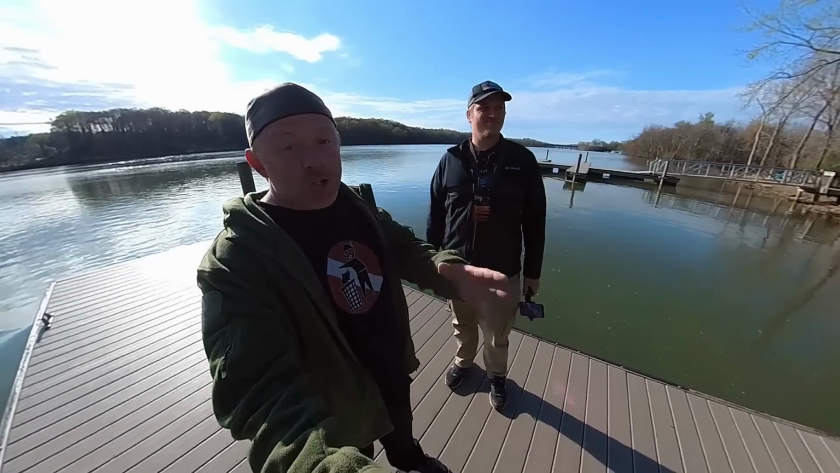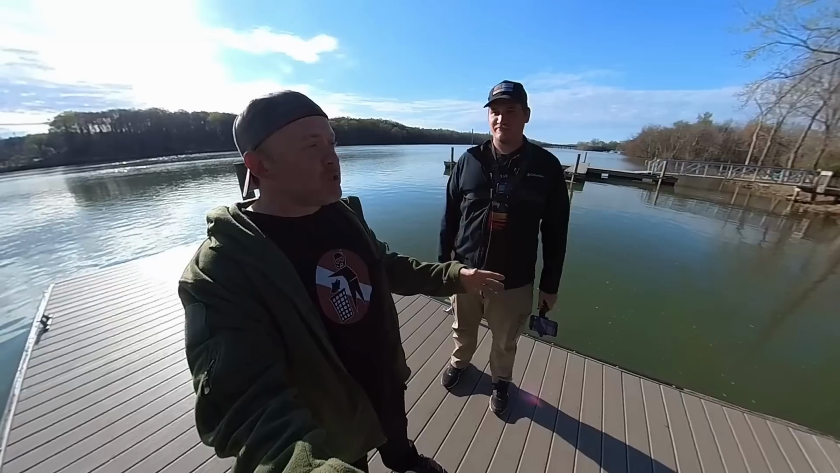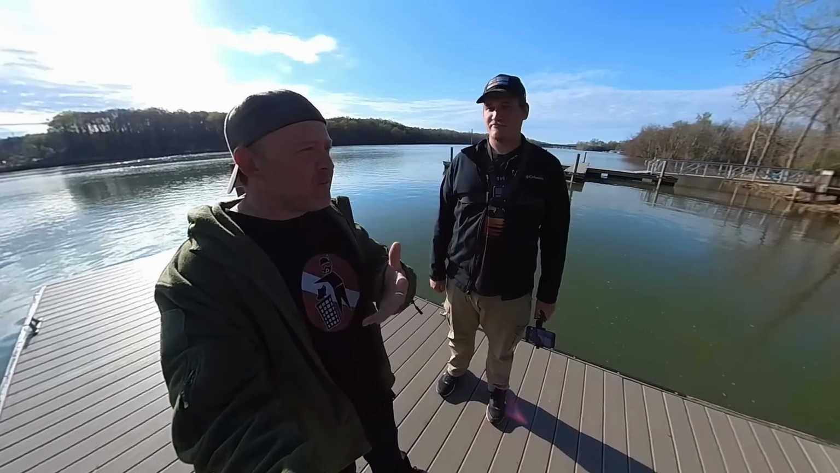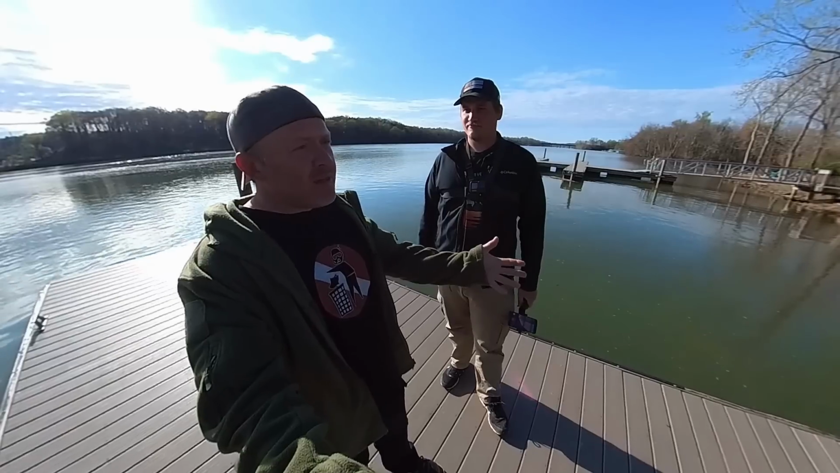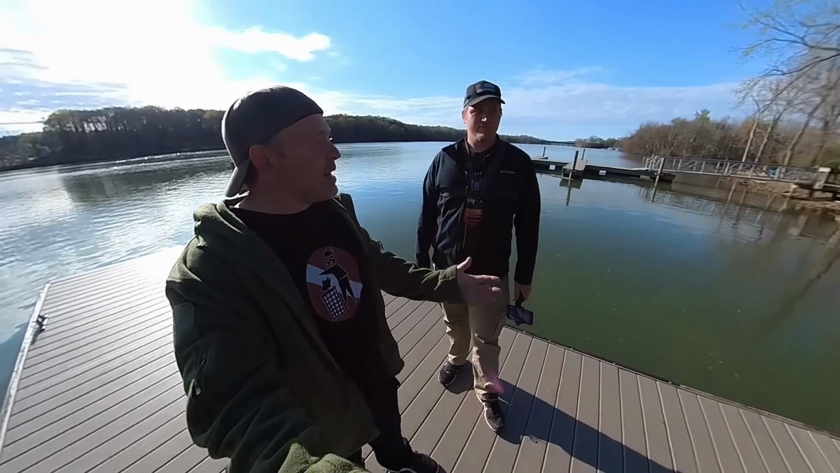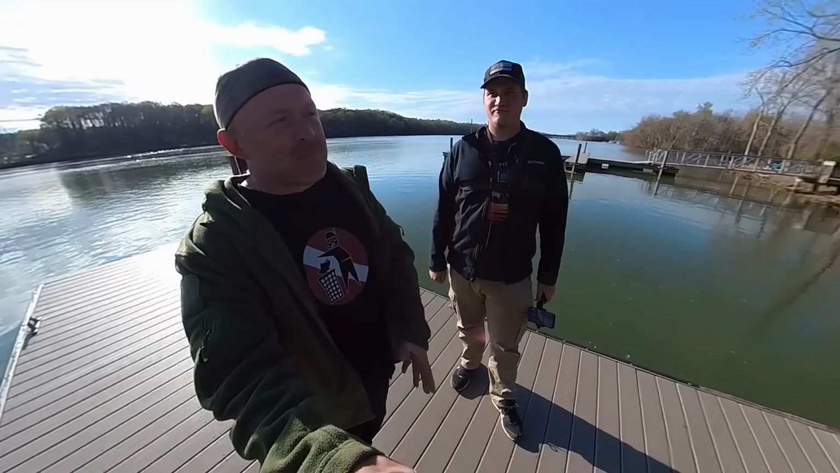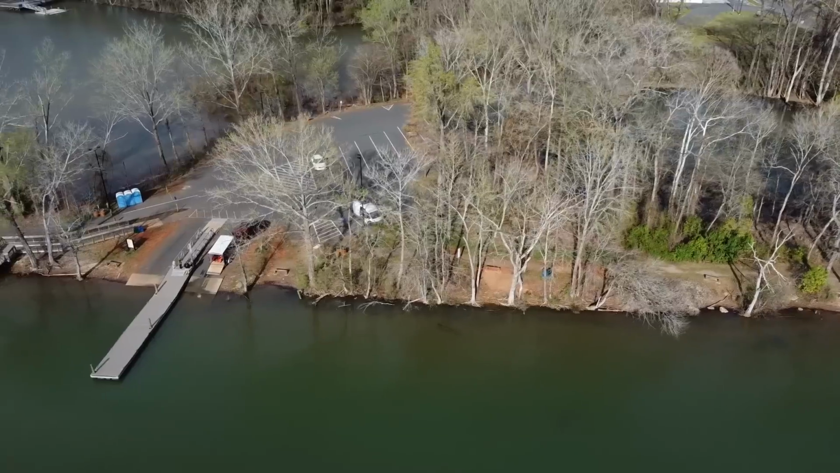But what we're going to do today is search for cars. There's a lot of missing people in Charlotte. And Nigel, if you remember that video, he went missing and he lived here in Charlotte. We didn't even know that until after the video was over. So if we come across a car, this might change the whole dynamic of the video. So before we get the boat in the water, let's take a nice, long, beautiful look at where we're at today.